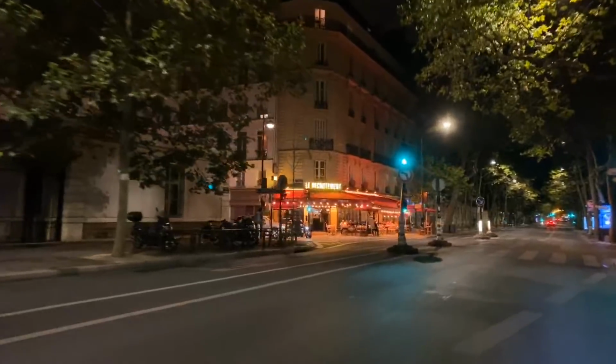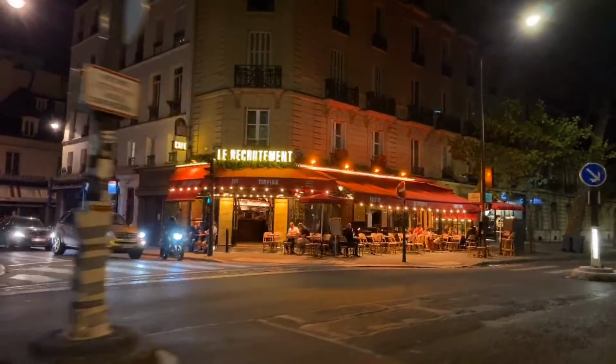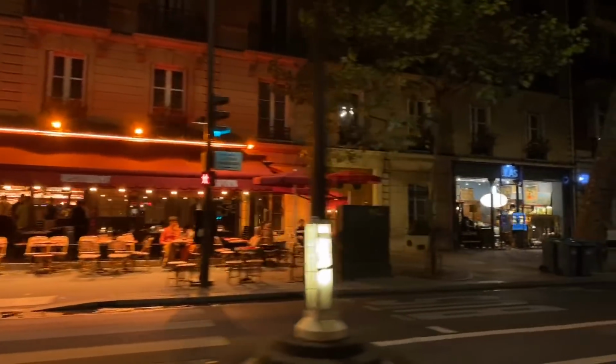Some of these cafes are lit up just picture perfect, aren't they? Man, right on the corner like that. Great night for it.